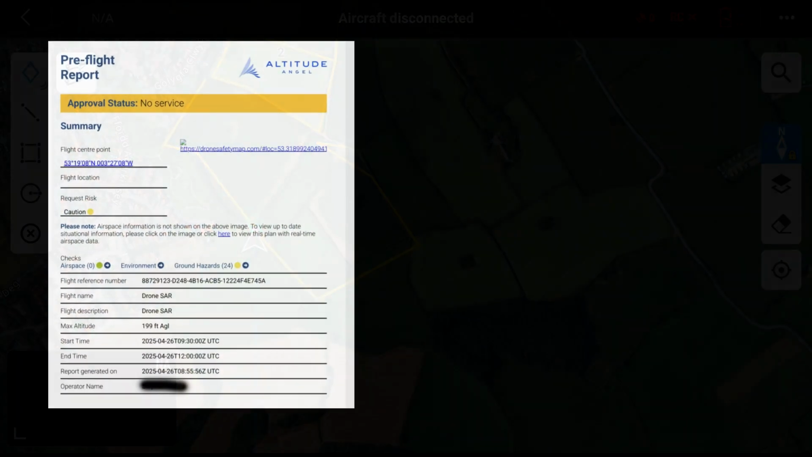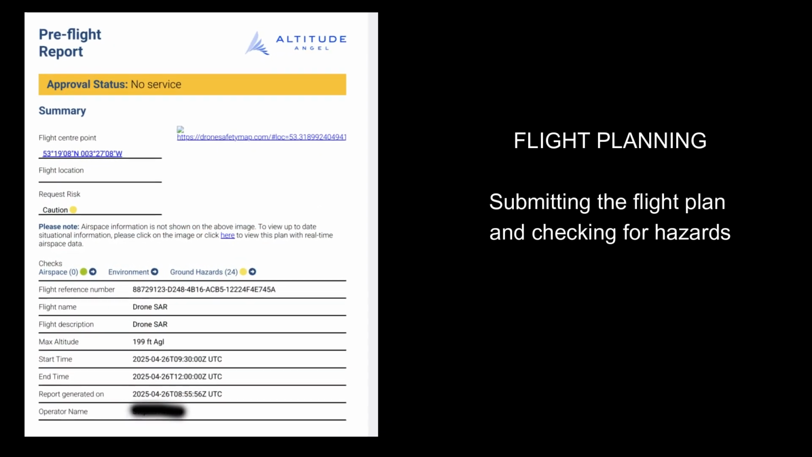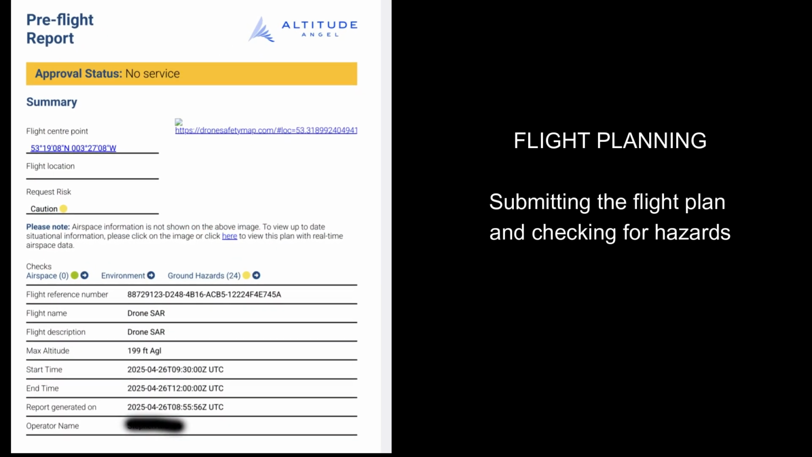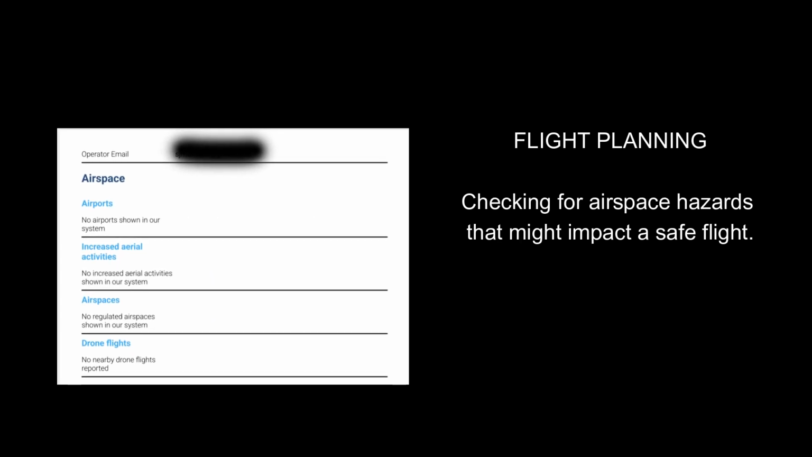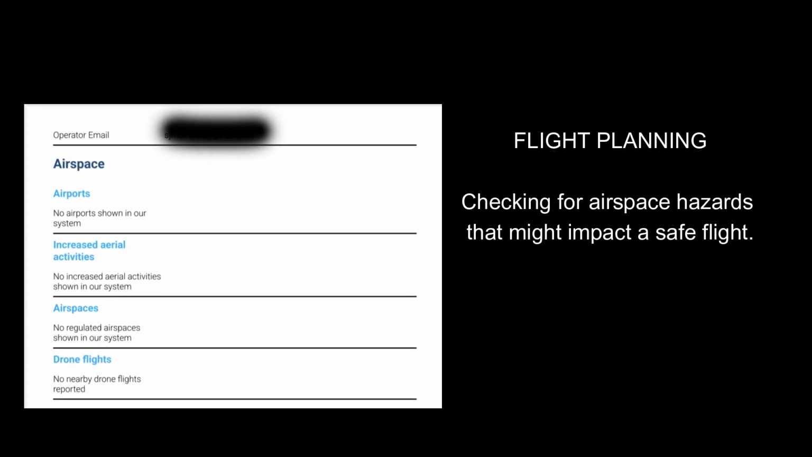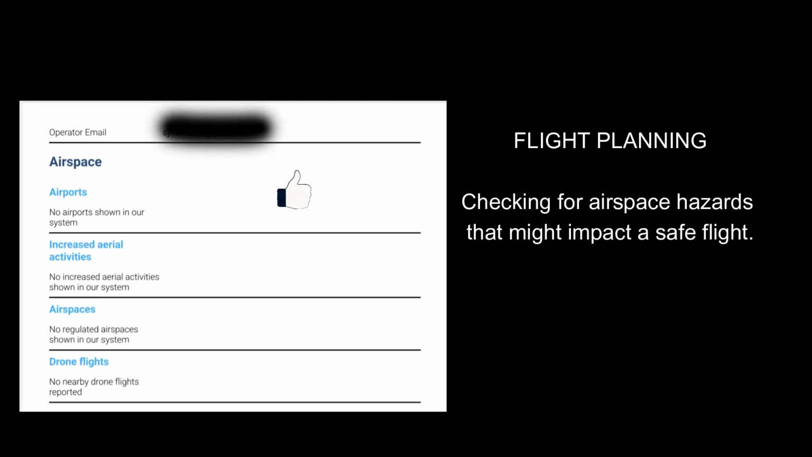Once it is decided that the drone will be useful, the flight plan is submitted. This alerts other drone users of the flight and produces the pre-flight summary to check for any local hazards. This includes checking for any local airfields, airspace restrictions, other drone flights or other aerial hazards.